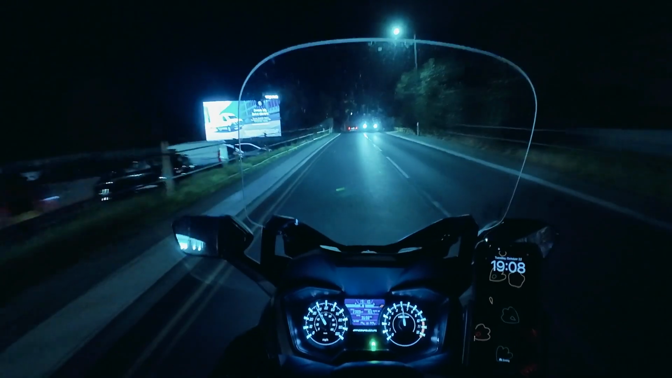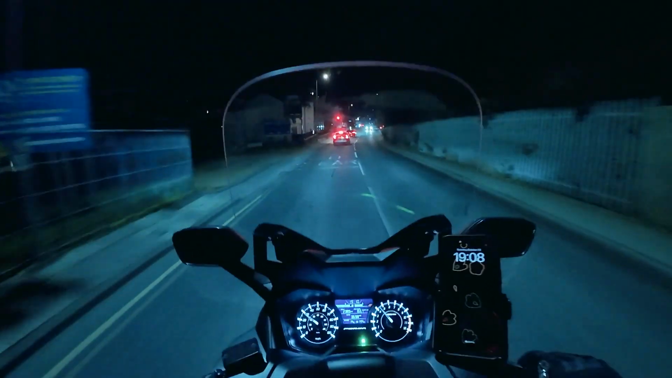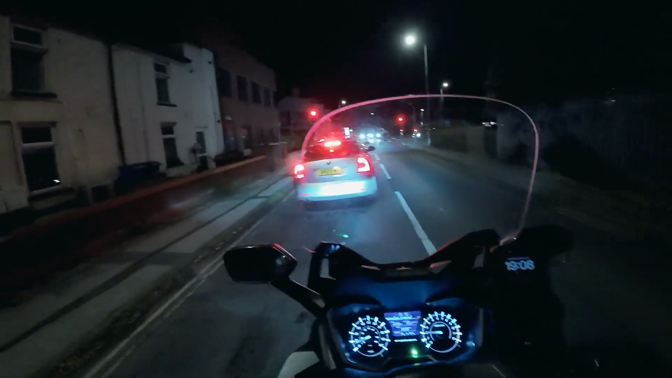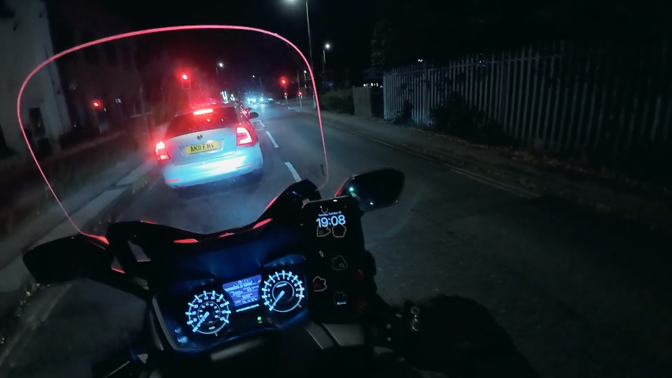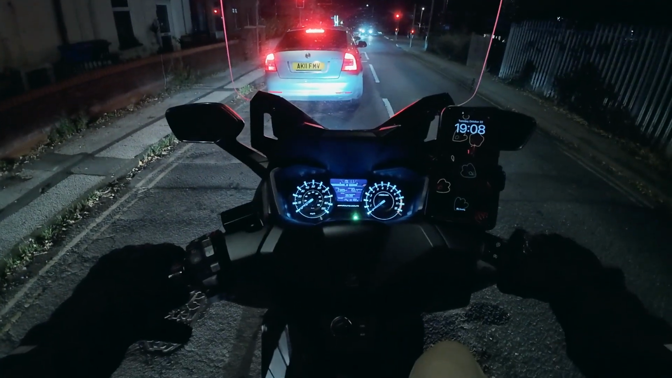Off we go. Yeah, I'm not that fast. Ooh, is that Domino's? Domino's pizza. That looks like Domino's. Right. Please don't hit me. Please don't hit me. There we go.